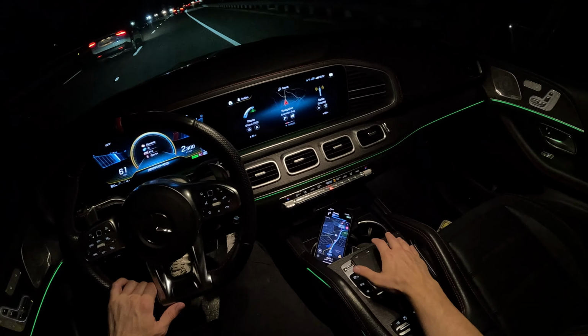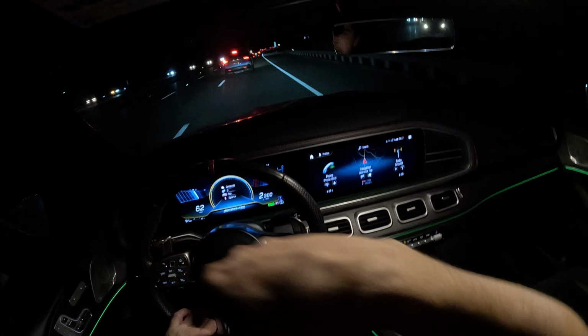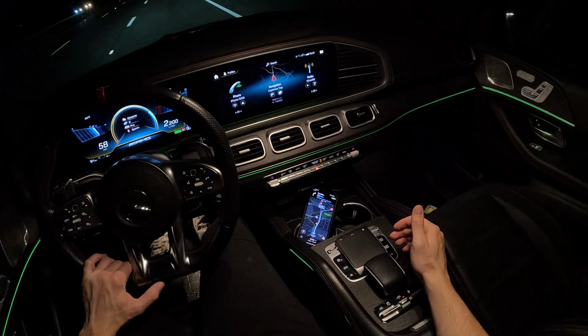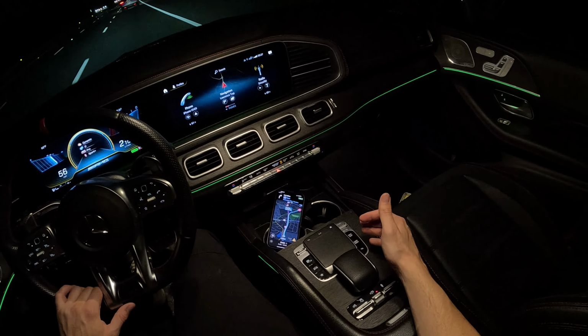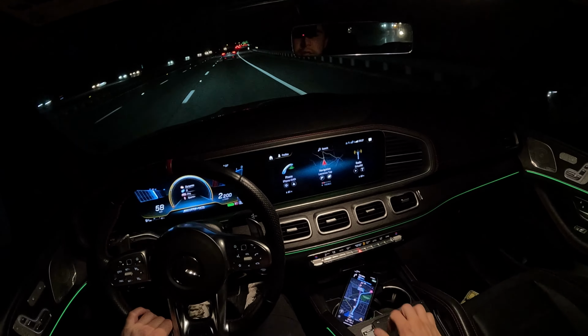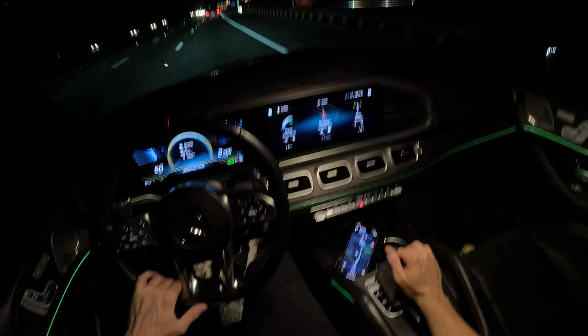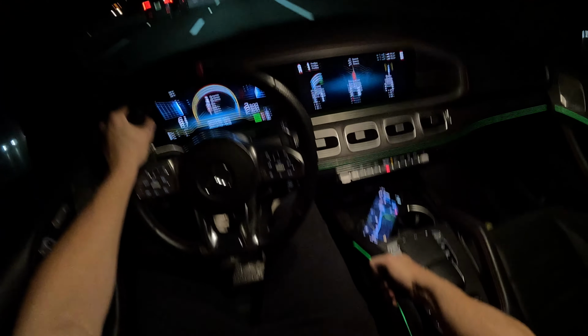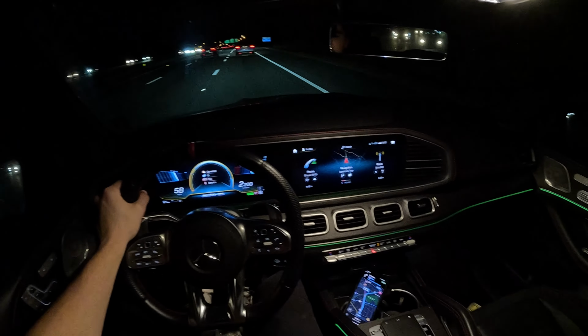Center console, you have this big touchpad to control everything on your display. Makes it convenient. I don't know what this thing is. I think this is just a wrist rest for the touchpad itself. And then you have these bars that you can grab onto because you're going so dang fast, so you need something to hold on to.